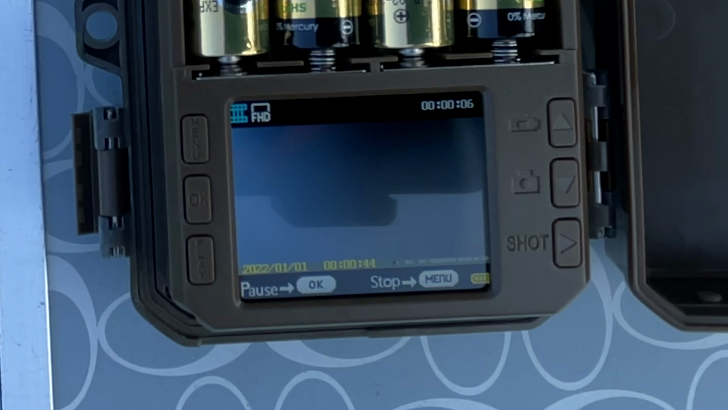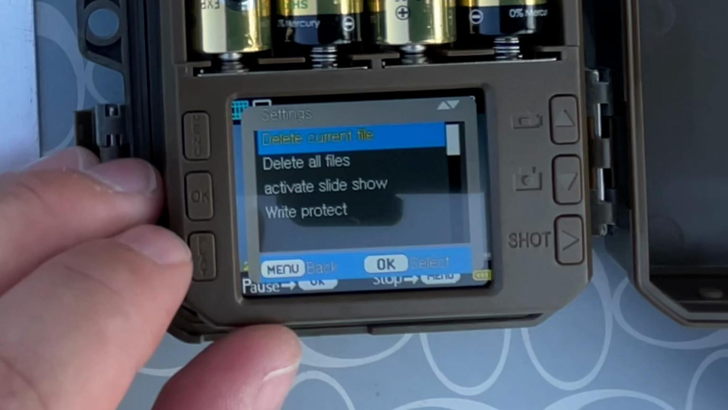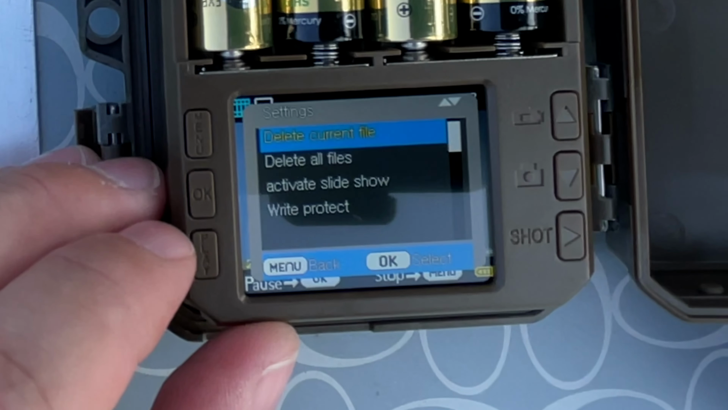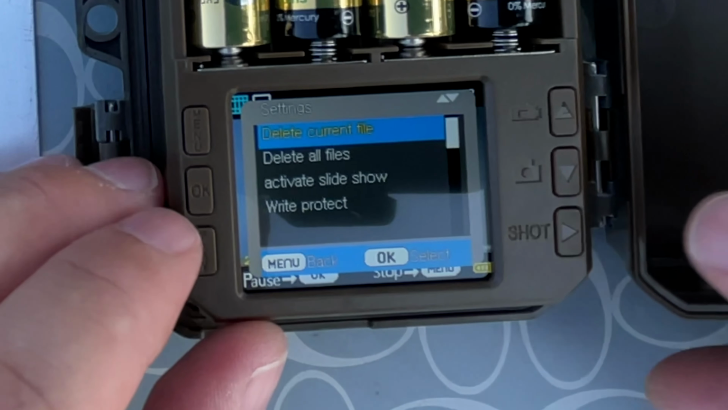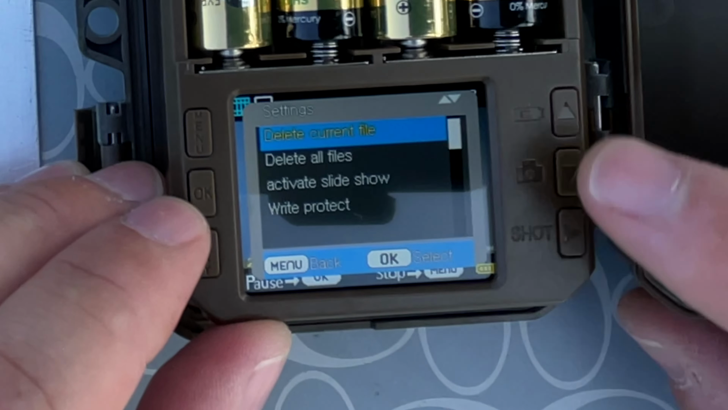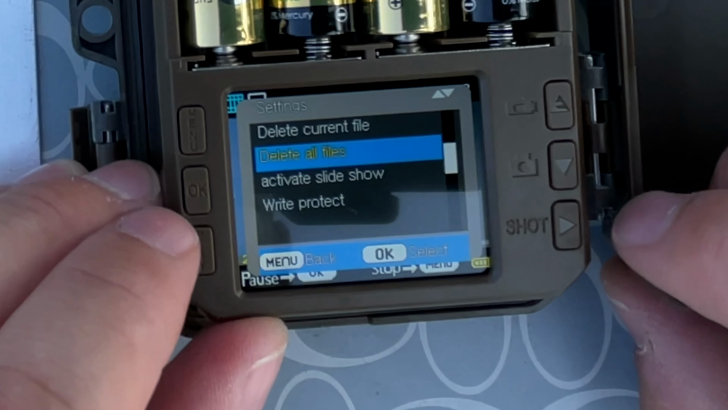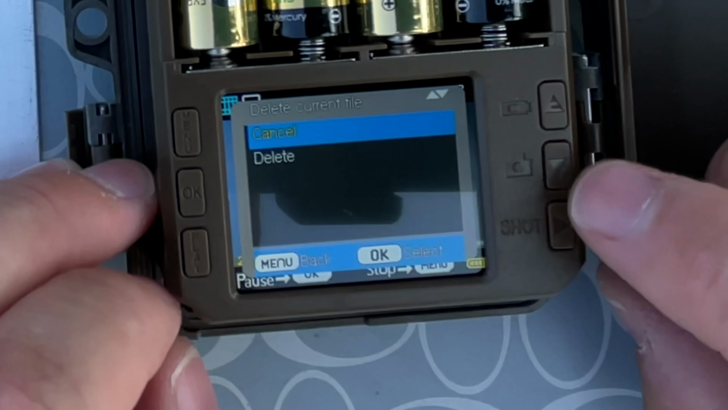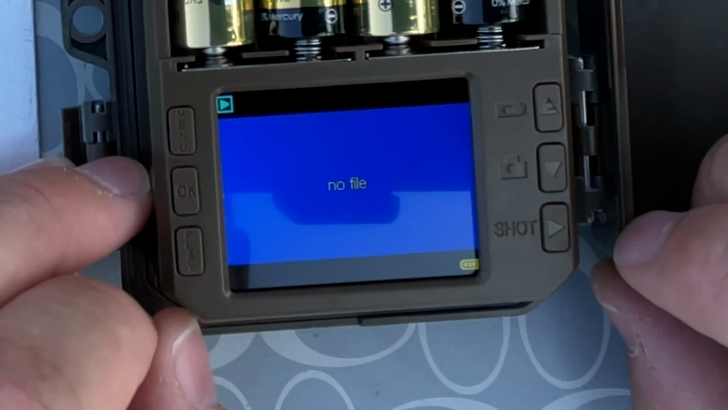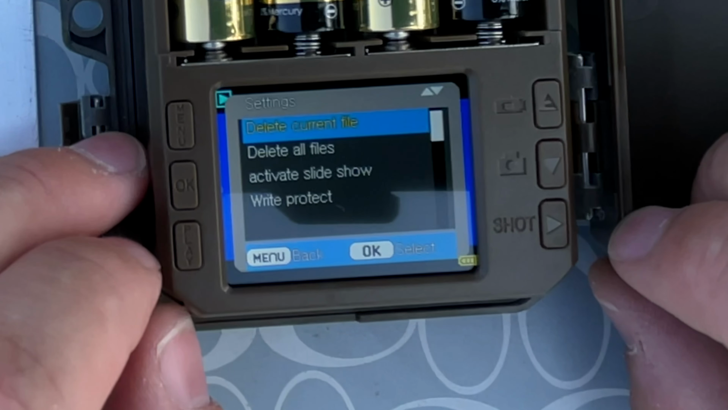And of course, there's nothing there, but it's pretty neat that you have that ability. I click menu to stop. Oh, there's a bunch of actual menu settings. I was trying to, there we go, scroll up, and I'm going to say delete all files, and then delete. Okay, so now we have no files. Let's go back to menu.